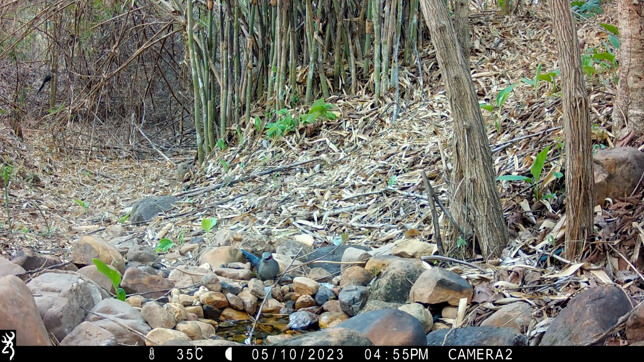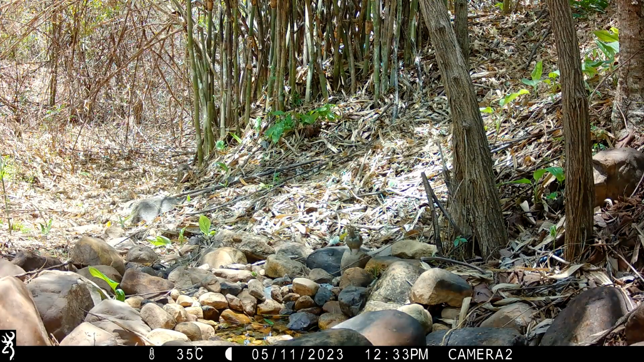Disturbed by a green-billed malkoha there. What a gorgeous bird. And the Ochraceous bulbul is back. Absolutely thrilled that I got some camera trap footage of this one, as I'd failed to get a photograph with my regular camera.